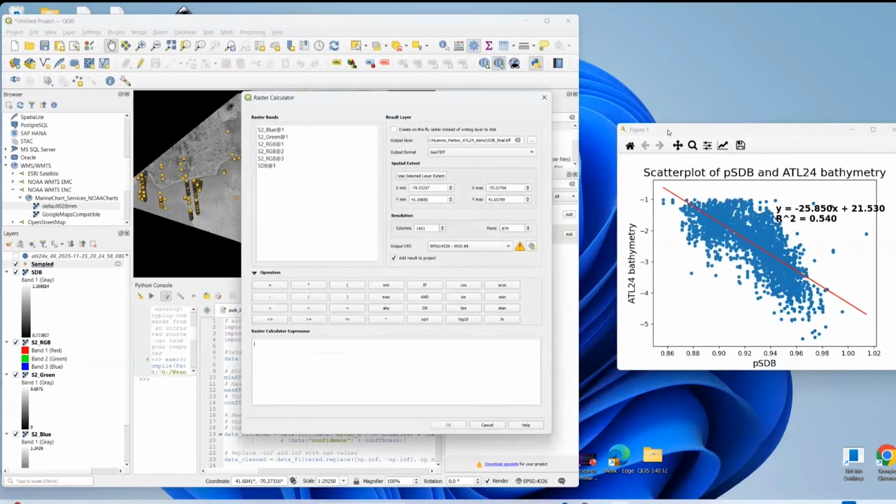And now I'm going to create an equation to compute this. I'm just going to look over here. This is why I kept the scatter plot up. I want to look at the two constants. So I'm going to do negative 25.850 times SDB, which really, again, that should have been our pseudo bathymetry, minus, oh, I'm sorry, not minus, plus 21.530, where those two constants, again, are just from over here in our scatter plot. I can say okay.